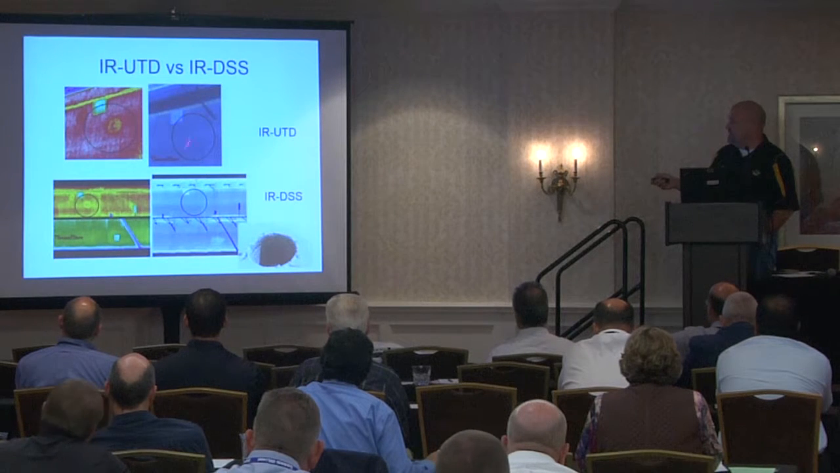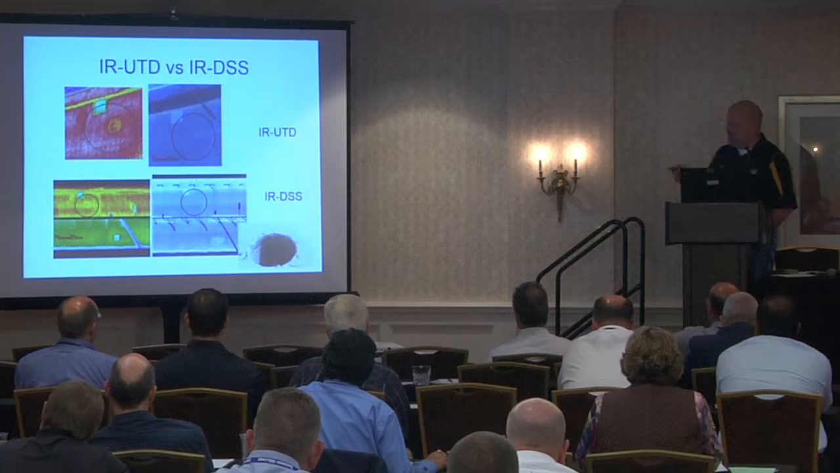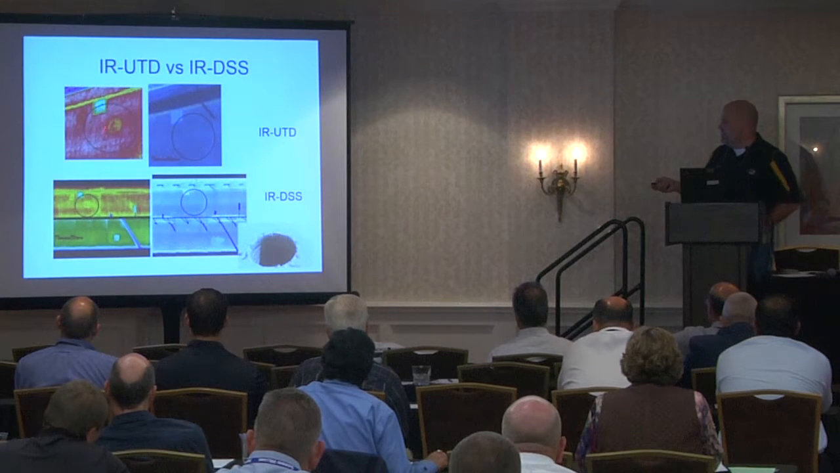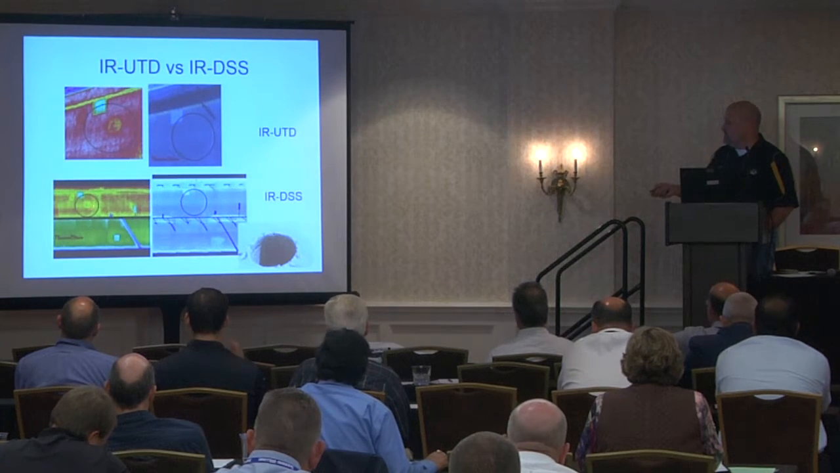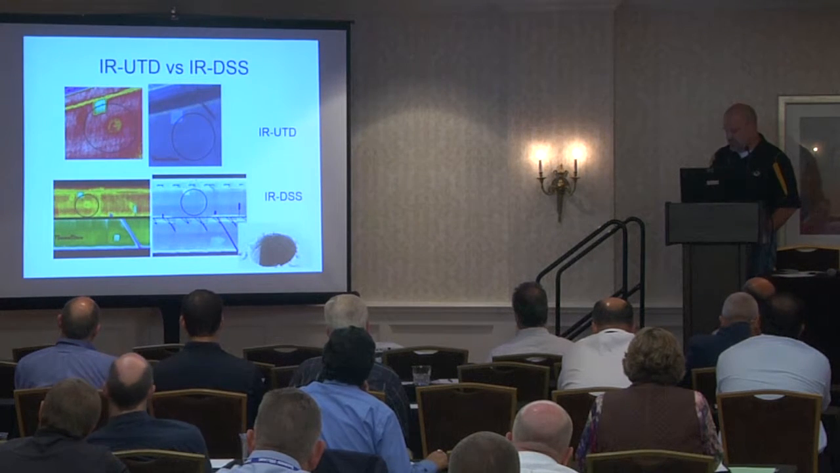This is a UTD image that was taken by mounting the camera on a light pole nearby and scanning this area, and this is cut down to just show the area of the defect here. So you see in those two, they're pretty consistent between the two. This is a thermal inertia picture. This is a thermal picture.